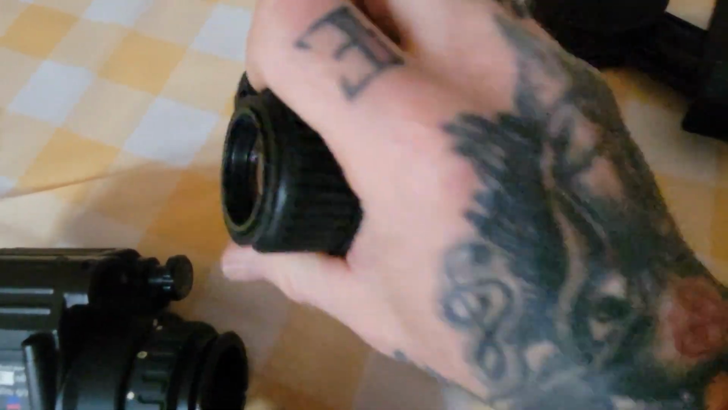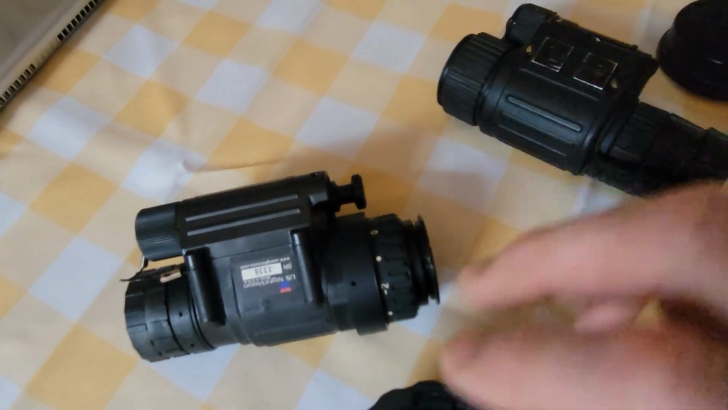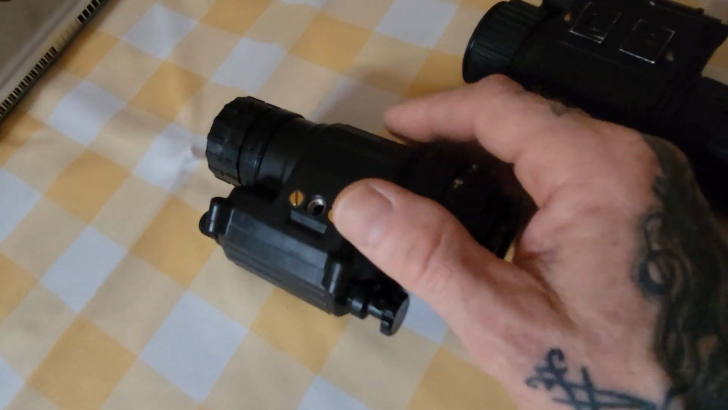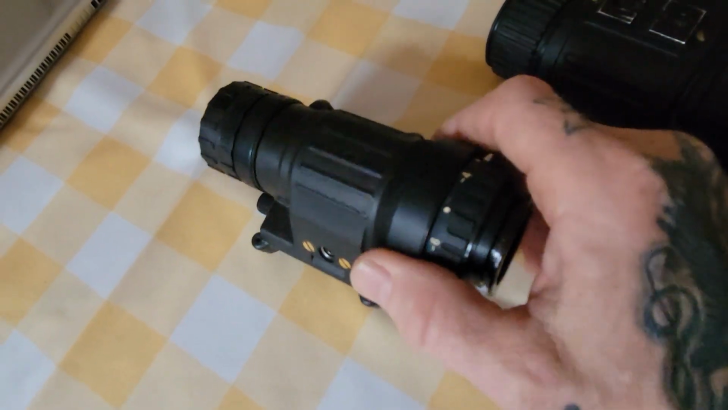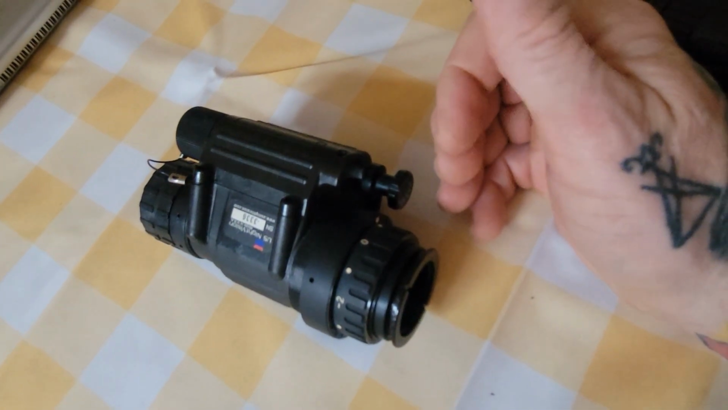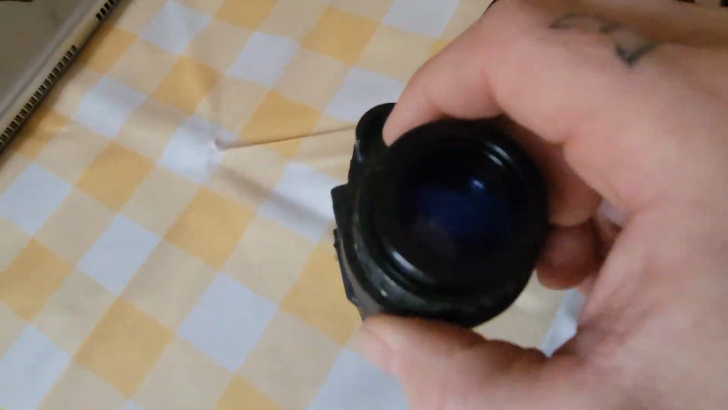Can we see through that? It's pretty decent. I like this, but it does not have the depth of the Gen 3 USNV. There's plenty of these out there on the market. They're expensive. You can get a used one for about $1,200, and they go well up to $4,000 or $5,000, if not more, depending if you want a green phosphor or a white phosphor.